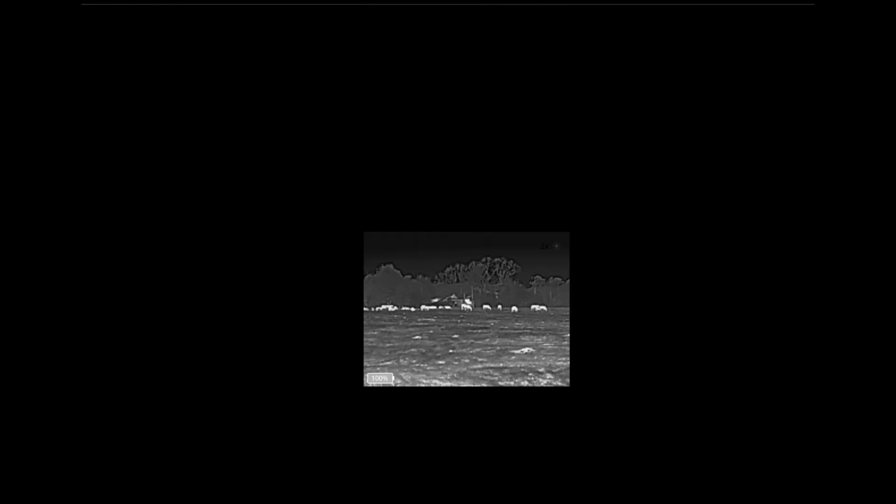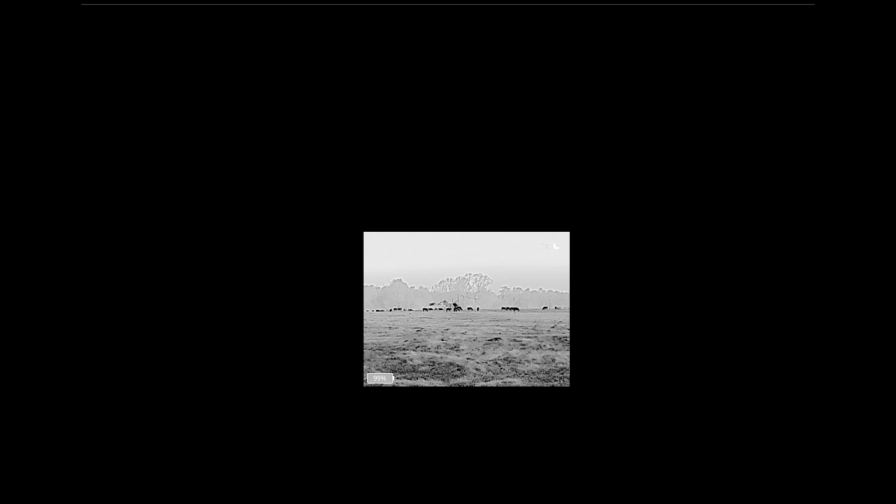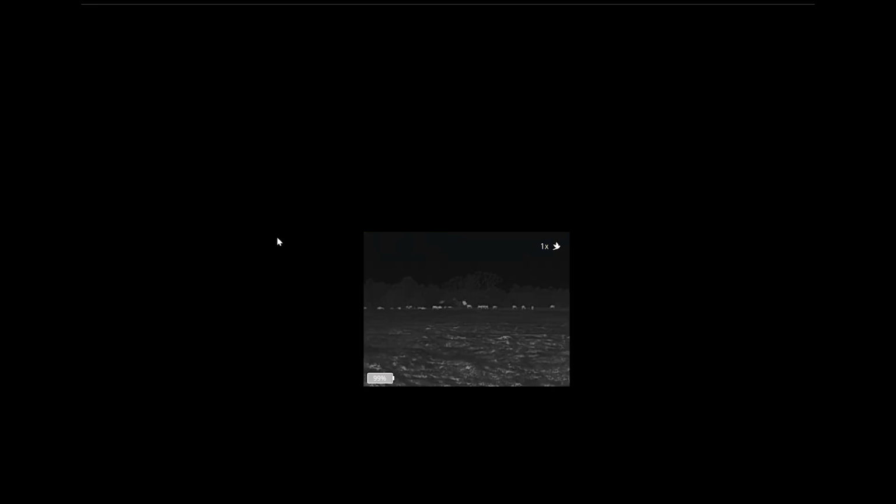Here's images. This is 2x on white hot. Here is 4x on white hot. And here is 8x on white hot. Okay, and again, at least 250 yards away, minimum. And here it is on 1x on black hot. And then here is red hot. And you can see the red's even hitting where the sun is hitting on some of these key spots out here. And then we have remix version, and we have bird mode out there.